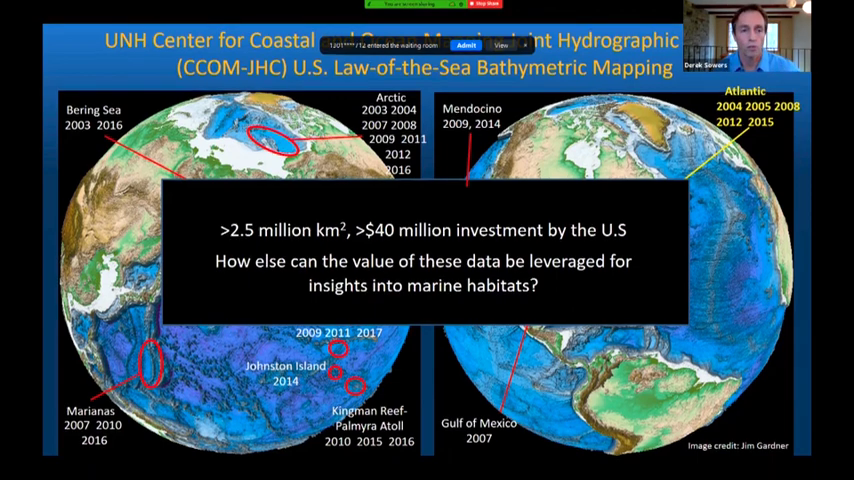So a key driver of this research was how else can the value of this data be leveraged for insights into marine habitats.